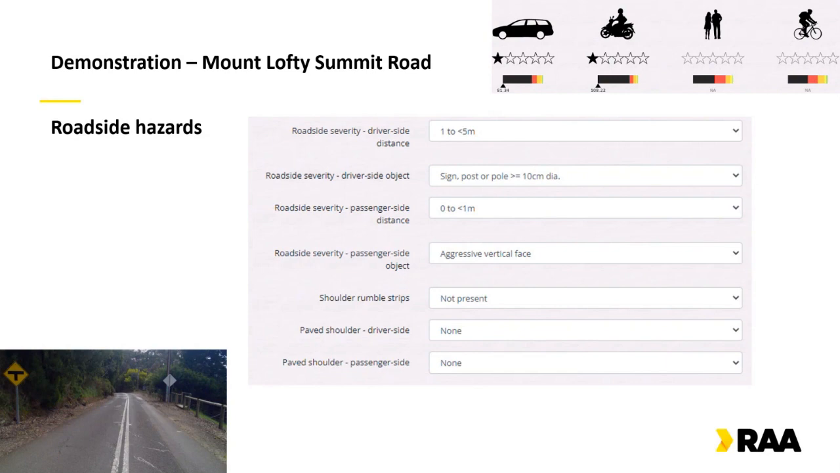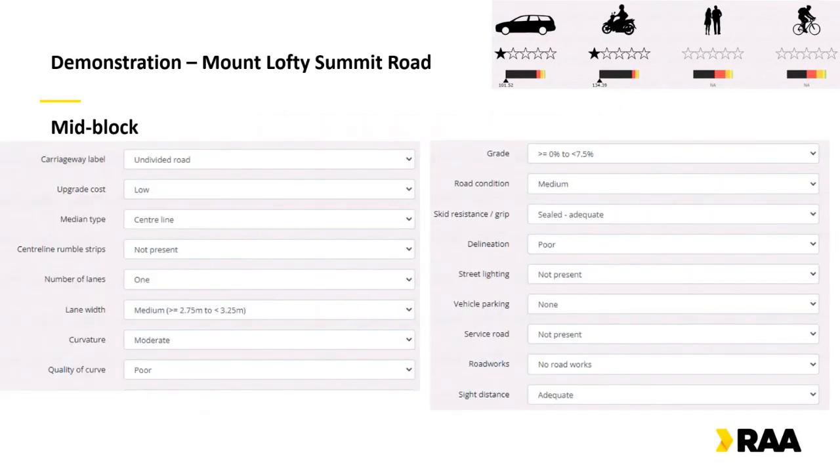We don't have any audio tactile lines or sealed shoulders, so we'll leave those as they are. And by changing those hazards, up in the top corner, you can see that's reduced the star rating score for both vehicle occupants and motorcyclists. We don't have a score at the moment for pedestrians and cyclists, and we'll get to that in a moment. Next, we can put in some mid-block attributes.